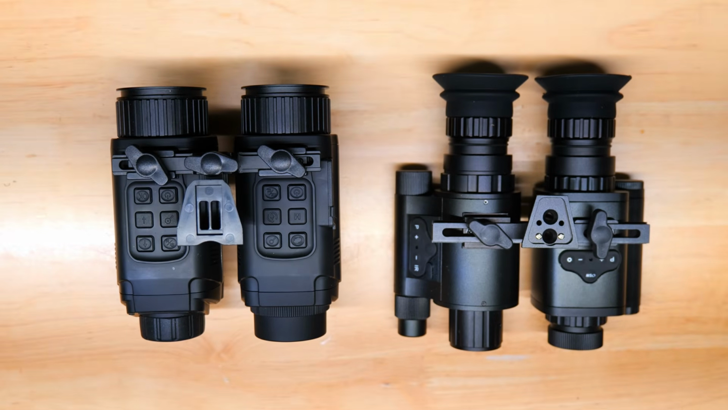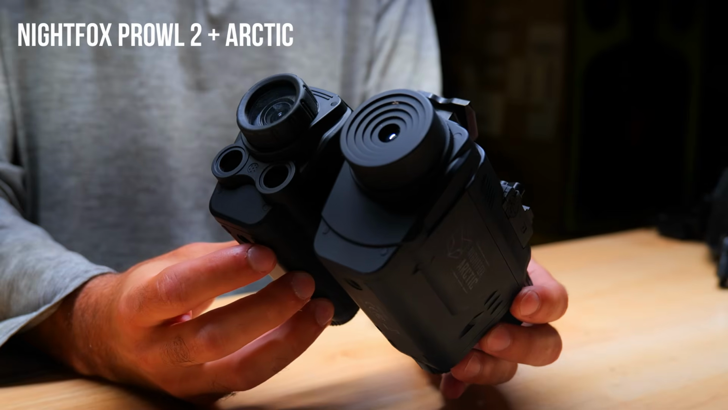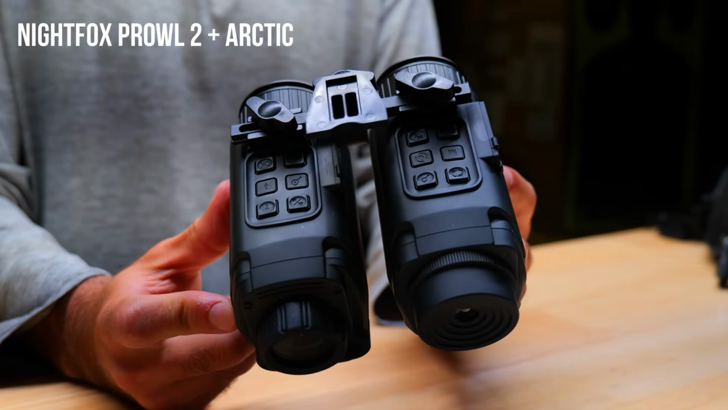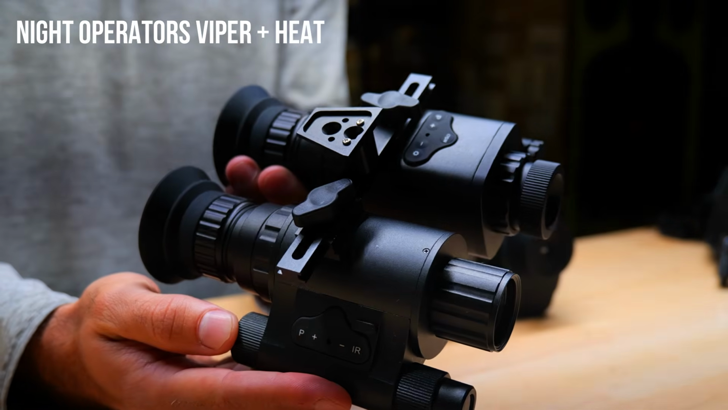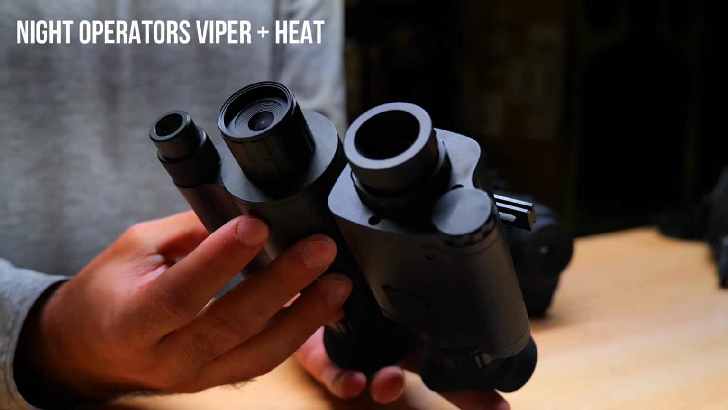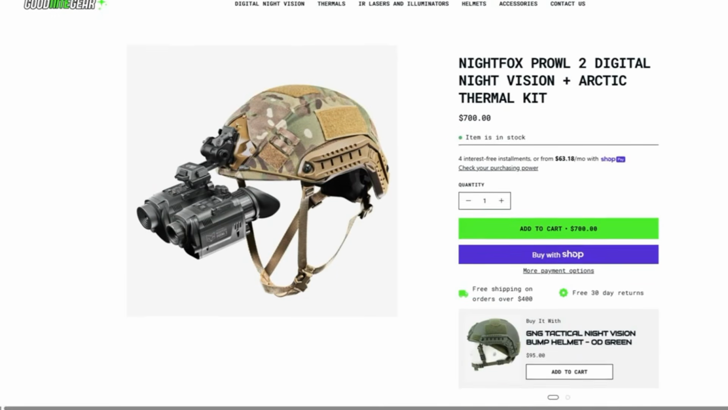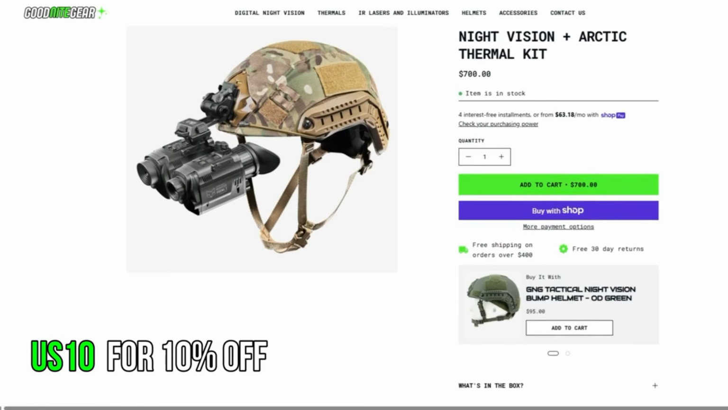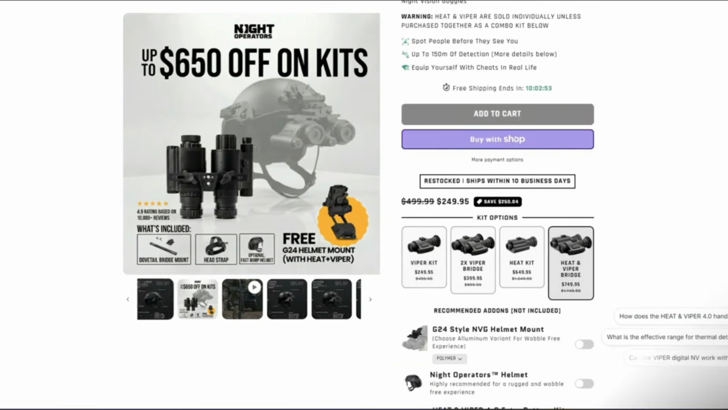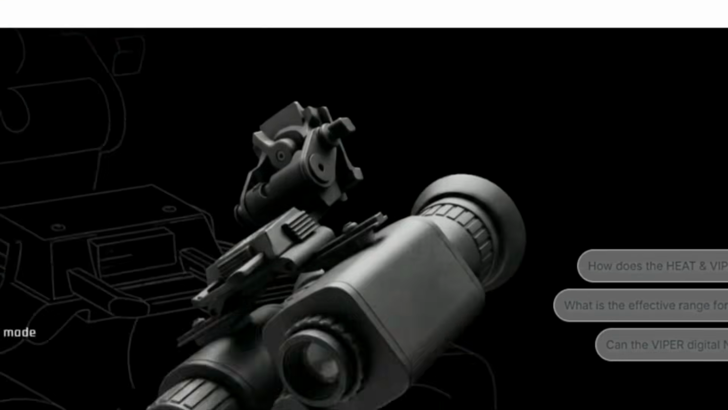Today we're going to be looking at two of the most affordable night vision thermal fusion setups you can buy. The Nightfox Prowl 2 digital night vision monocular combined with their new Arctic thermal, and then the Night Operator's Heat and Viper system. Both of these units retail for around $700, so for anyone looking to get into the budget side of night vision and thermal together, this is definitely going to be an informative video for you to watch, because we're going to take a look at them side by side, compare specs and performance, and how well the fusion works to help you get a good idea of which system might be best for you.